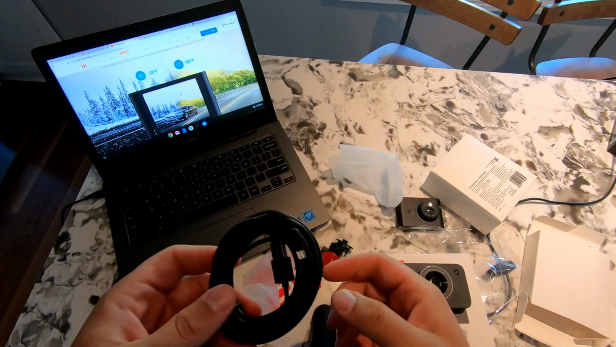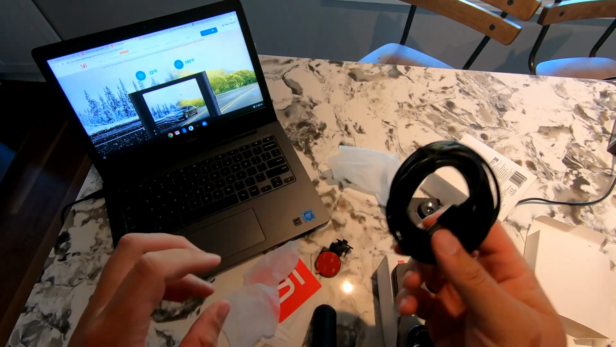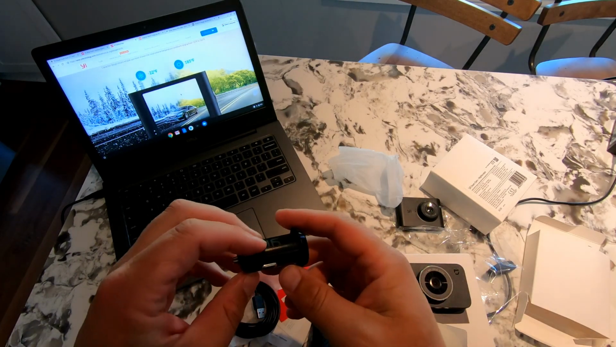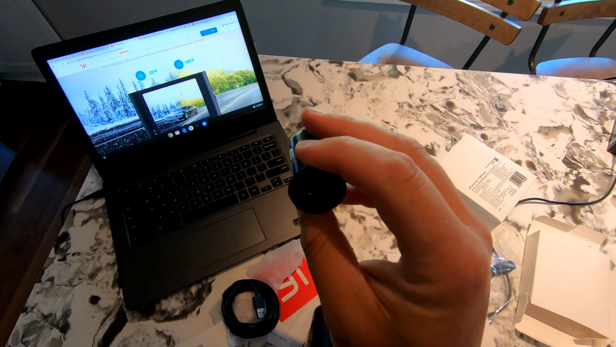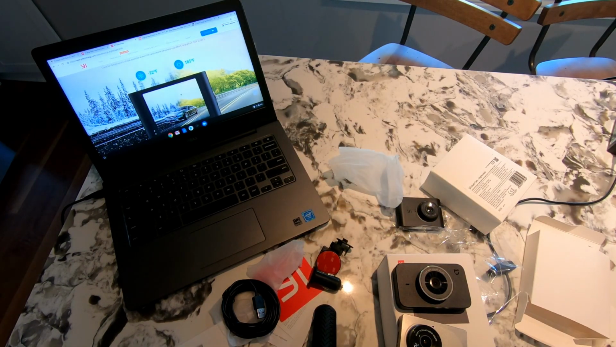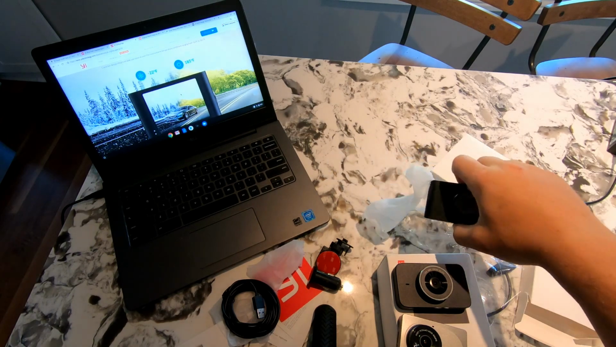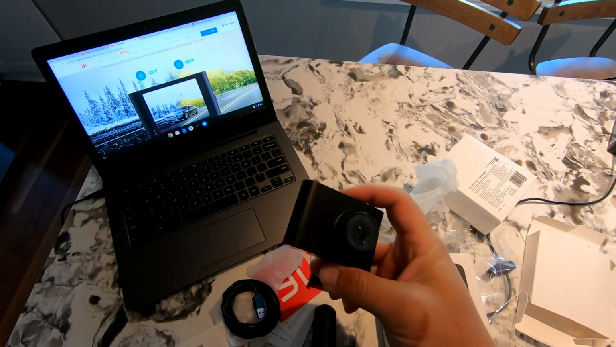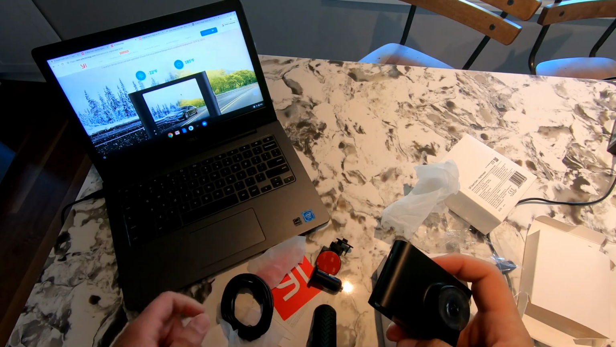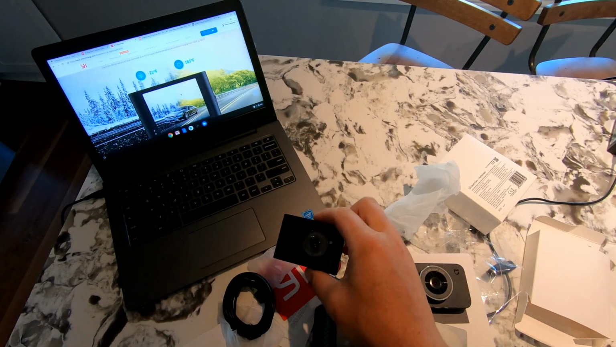Comes with a 90-degree micro USB cable. It seems like there's quite a bit of cable there. And there is a little car power adapter to USB. Now, if you are buying a dash cam, I highly recommend that you do hardwire the camera to avoid these cables accidentally being pulled out, and have a nice clean installation in your car.